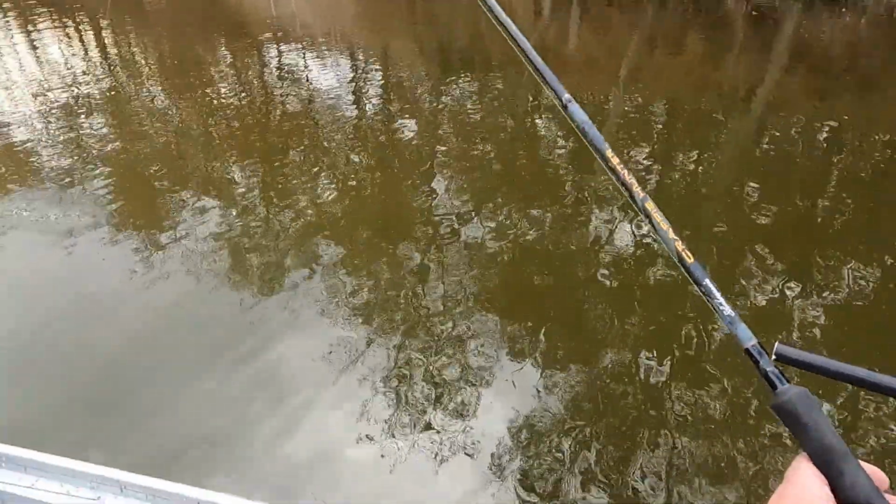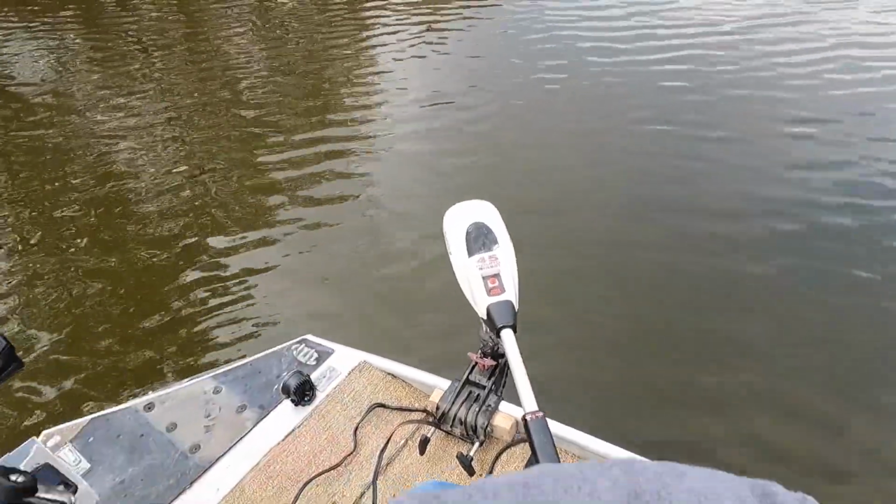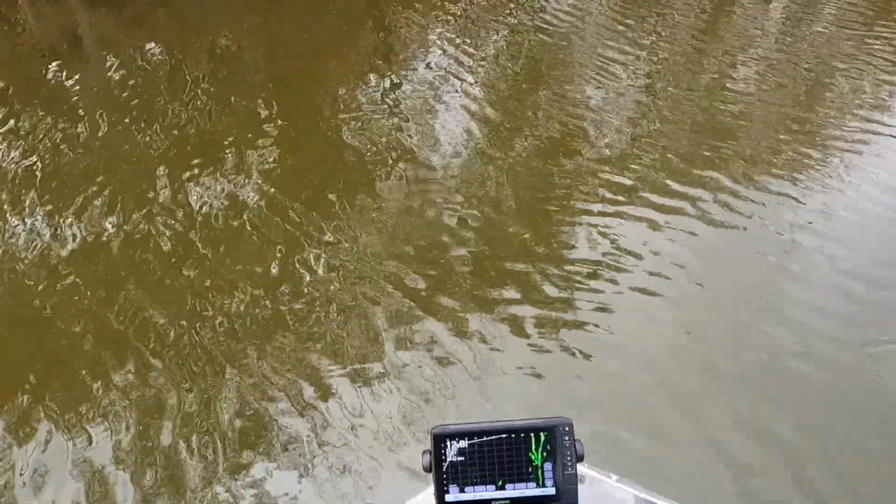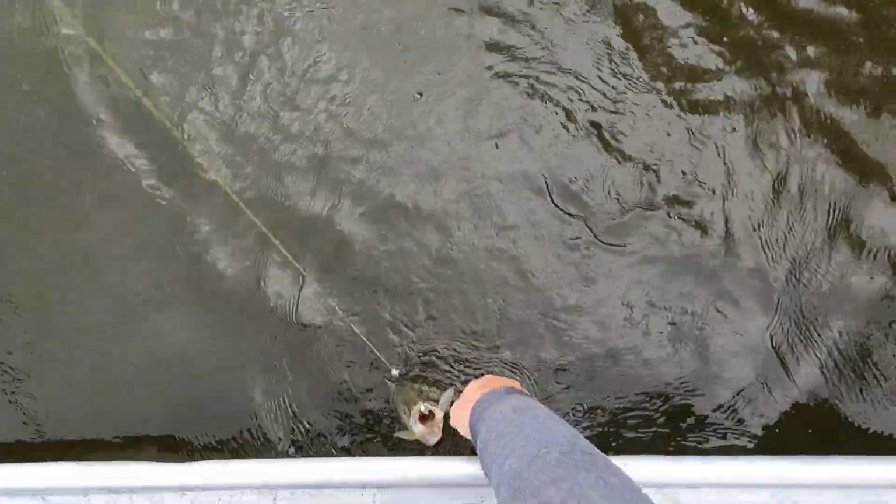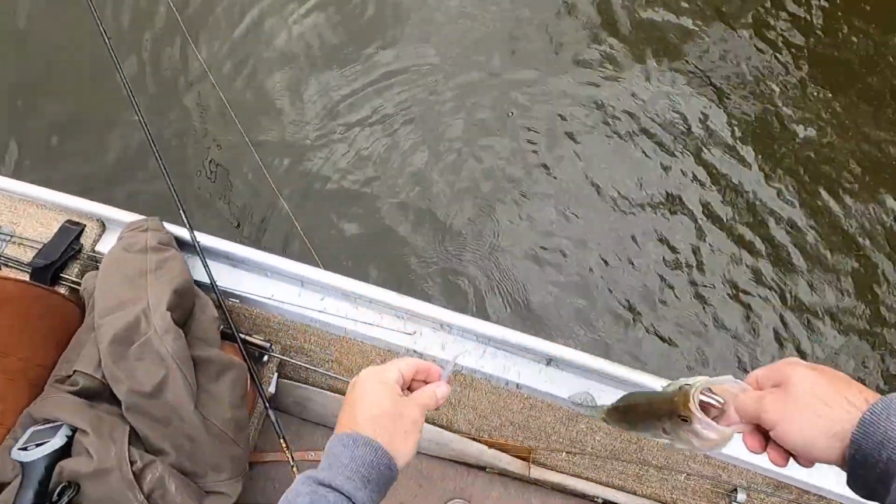Oh, he was running with it. Oh my goodness. Look at the size of this one here, boys and girls. Don't lose him. Oh, darling.